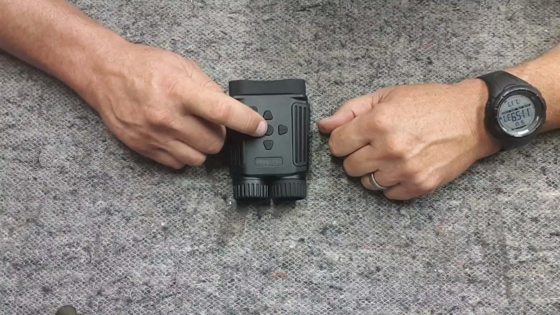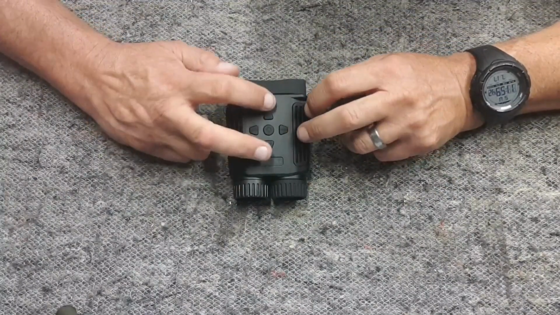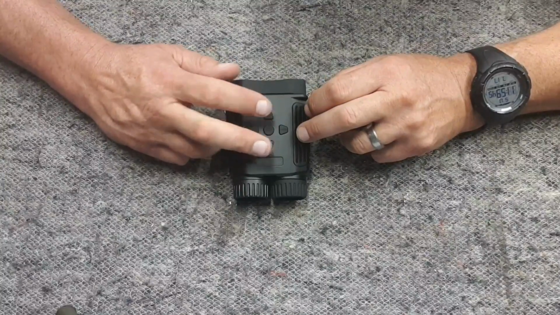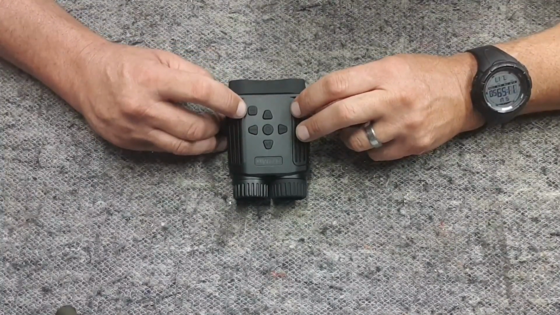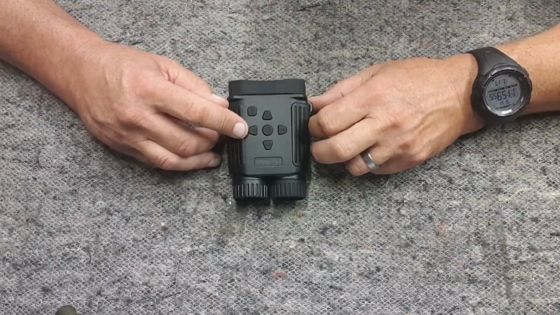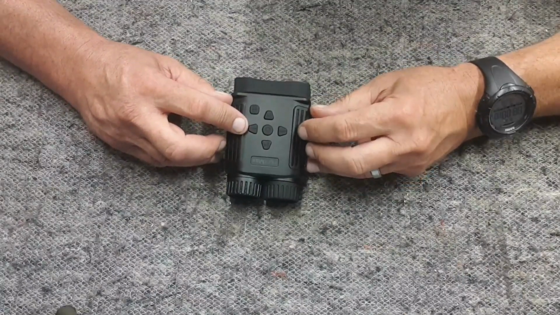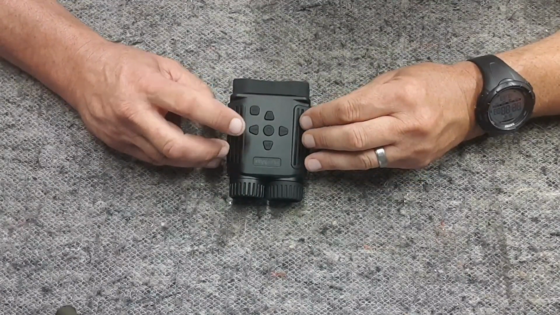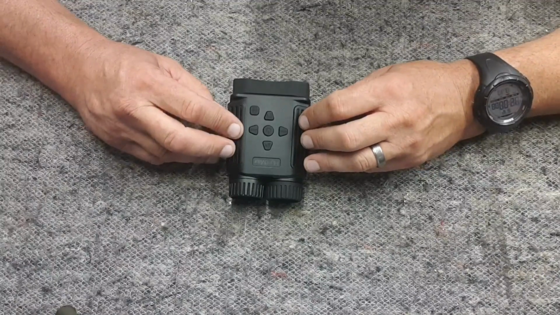Your power button is the one in the middle. That's on and off. So on and off, menu, up and downs, in and out for your zooms. Your OK button for stuff within the menu, plus taking your photograph or your video, and then that's your mode button for what you want to look at in recorded mode, looking at photos and videos, or it selects your photograph or your video option to take.